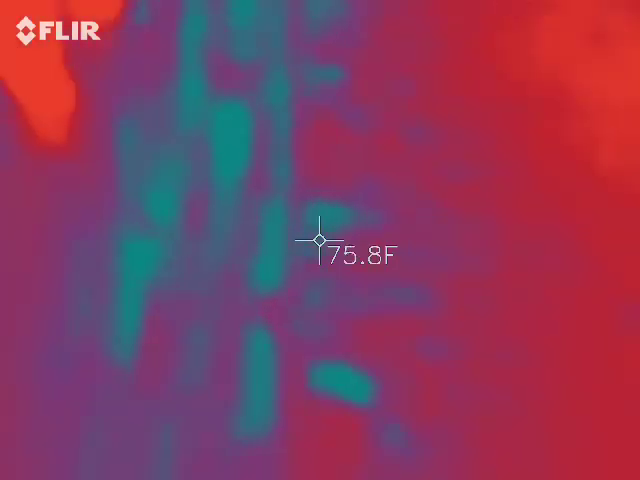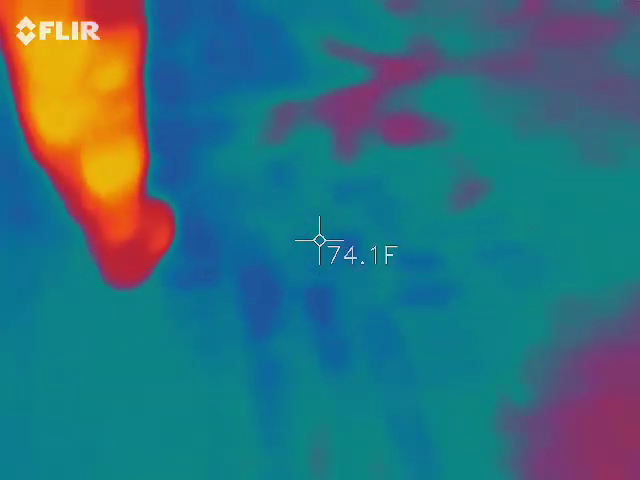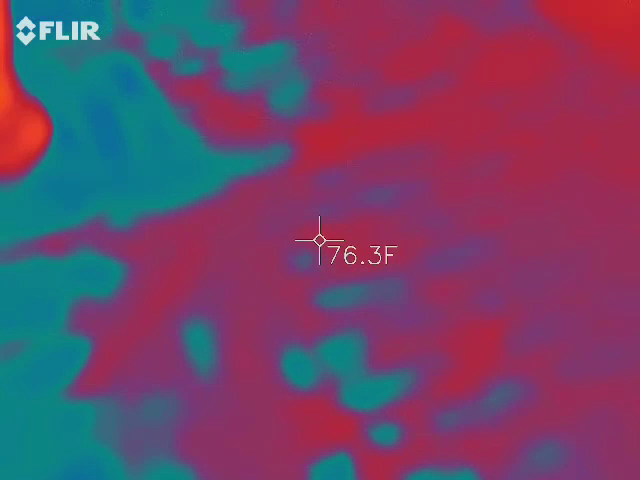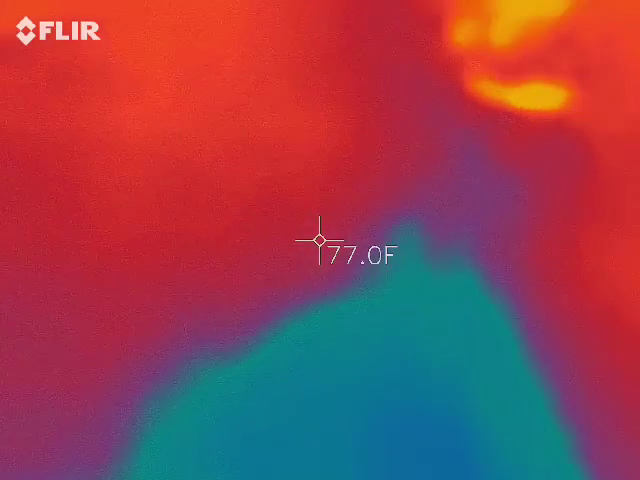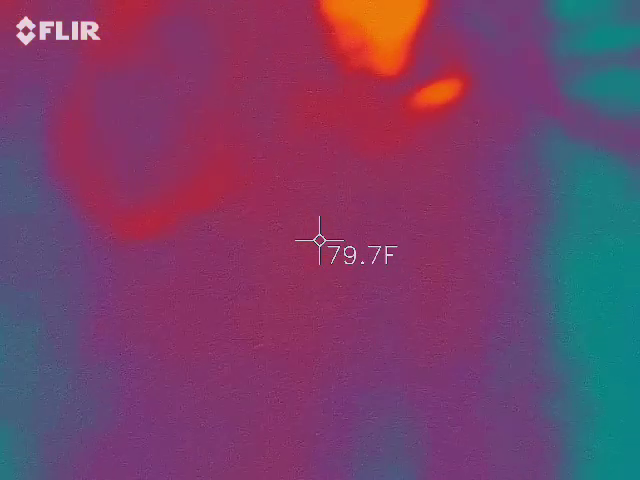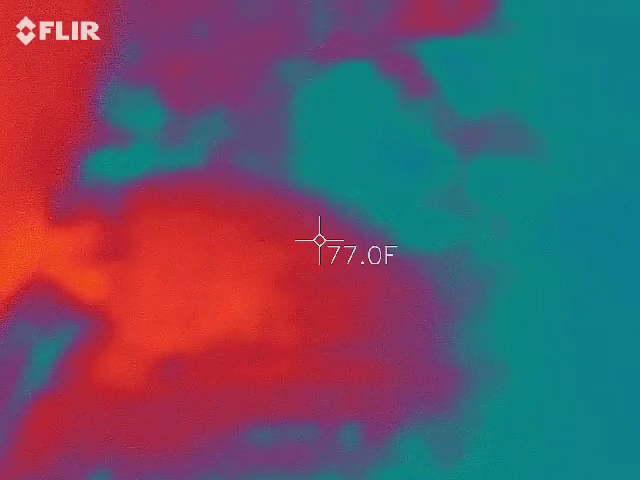I've never seen that happen. Okay, on that side. But that was it. It's probably going to be the back kitchen to Magnolia's. So, hold on. Chloe, did you get us a picture? I got a whole bunch. Hold on.